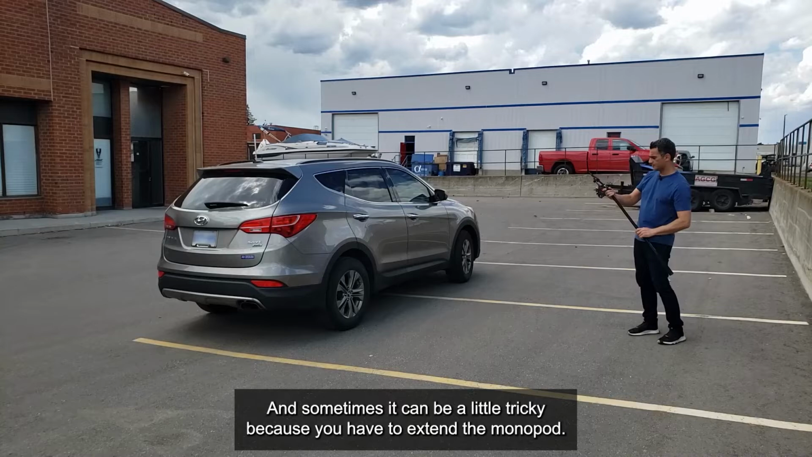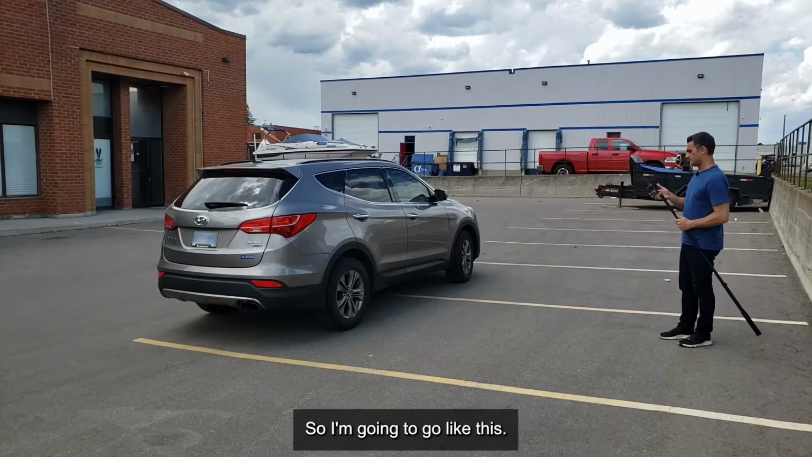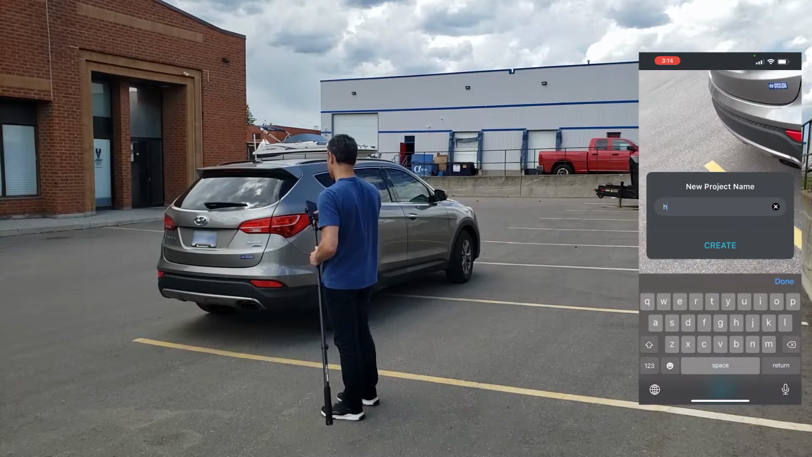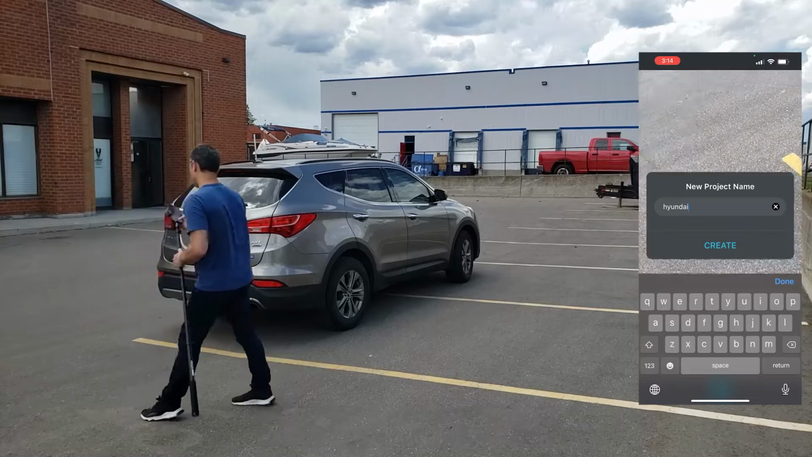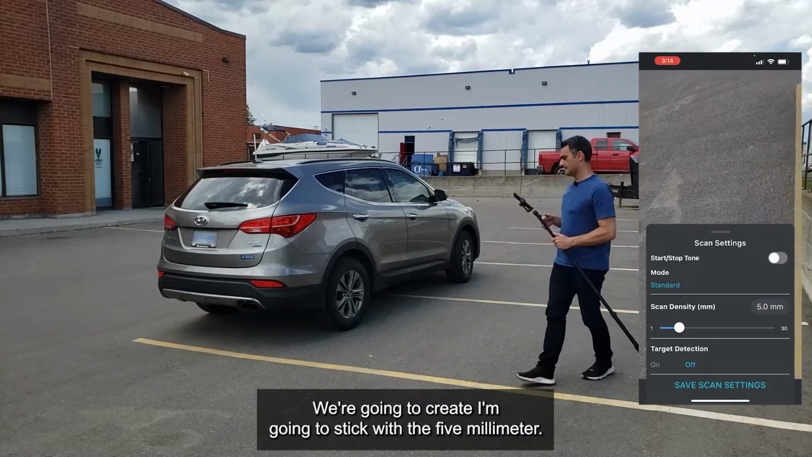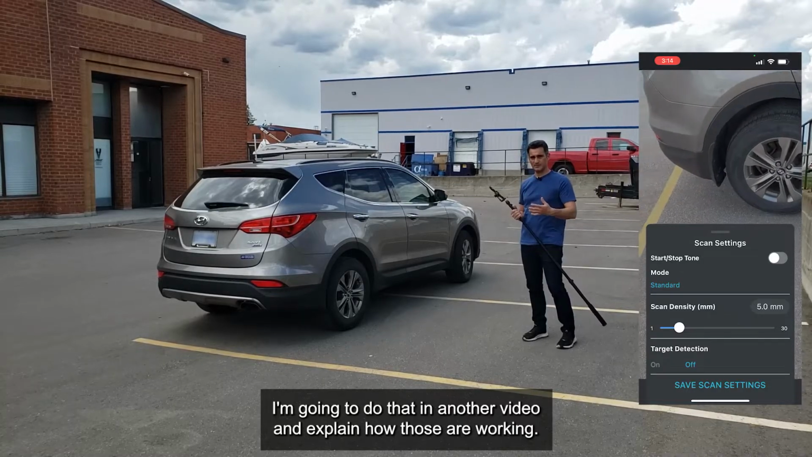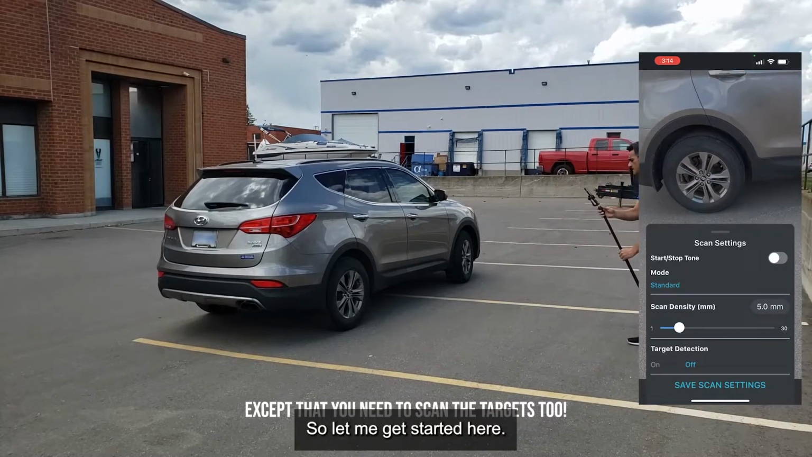Sometimes it can be a little tricky because you have to extend the monopod, but I think I'm going to be okay here. What I'm going to do is call this the Hyundai, and this is the Santa Fe, so I'll just call it the SF. Hyundai SF. We're going to create it, and I'm going to stick with the 5mm. Again, I'm not using targets on this one. I'm going to do that in another video and explain how those work, but that wouldn't change your scanning method.